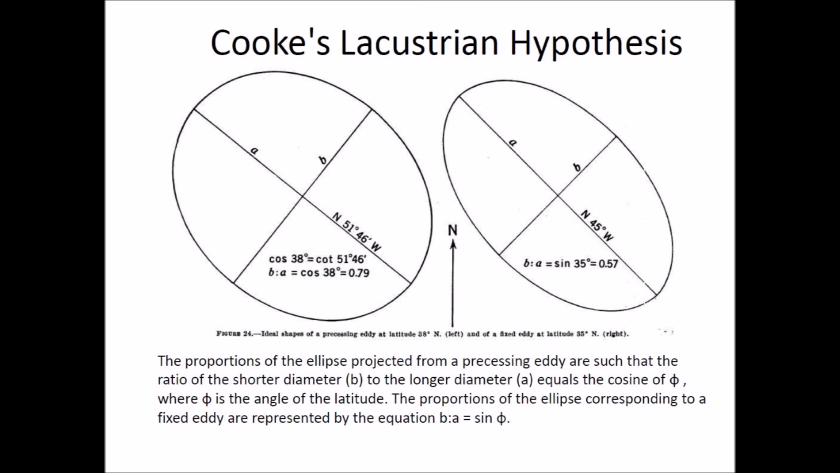Cooke made the bold statement that the proportions of the ellipse projected from a precessing eddy are such that the ratio of the shorter diameter, b, to the longer diameter, a, equals the cosine of phi, where phi is the angle of the latitude. The proportions of the ellipse corresponding to a fixed eddy are represented by the equation b over a equals the sine of phi.